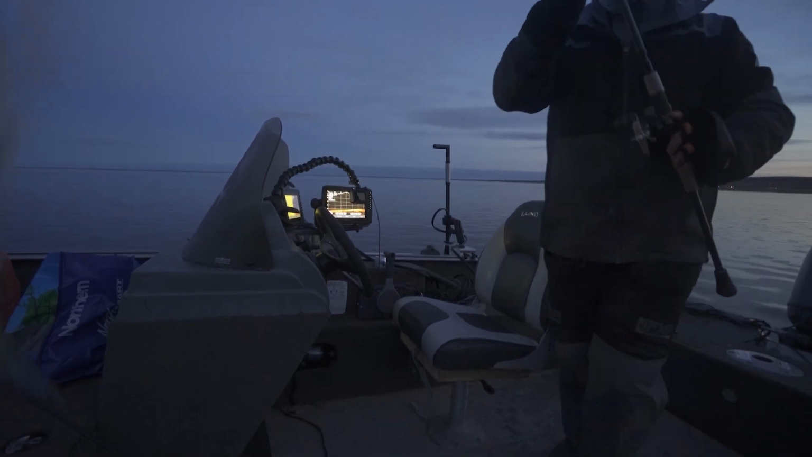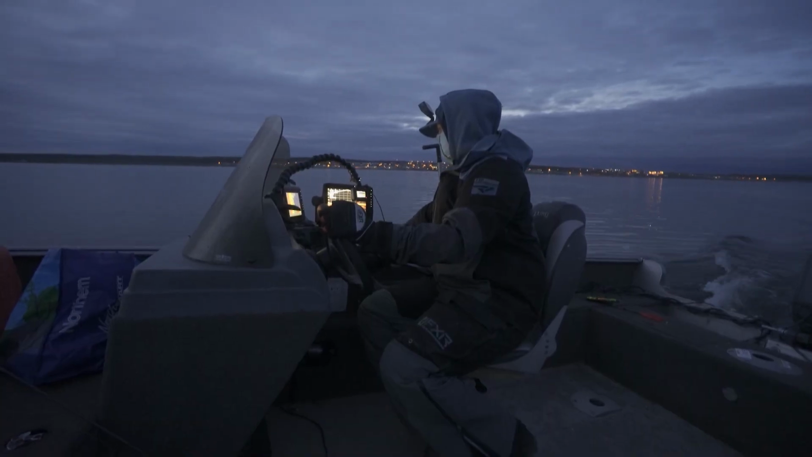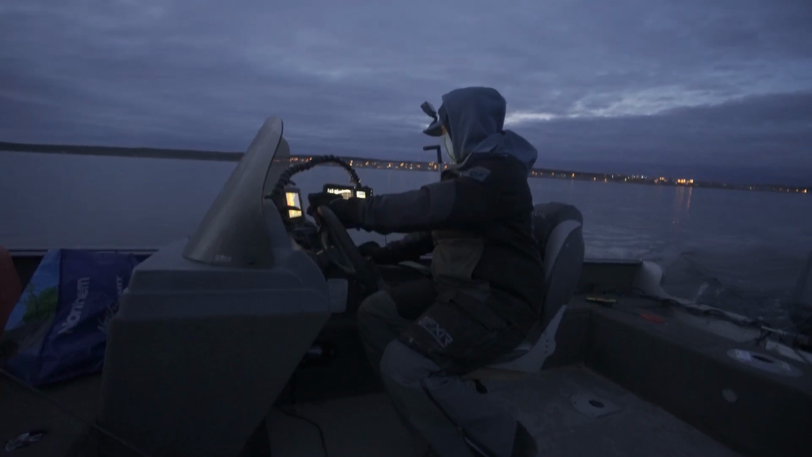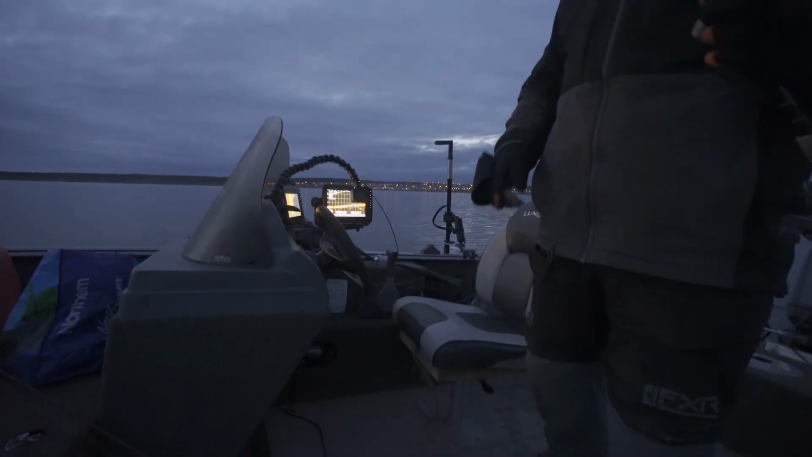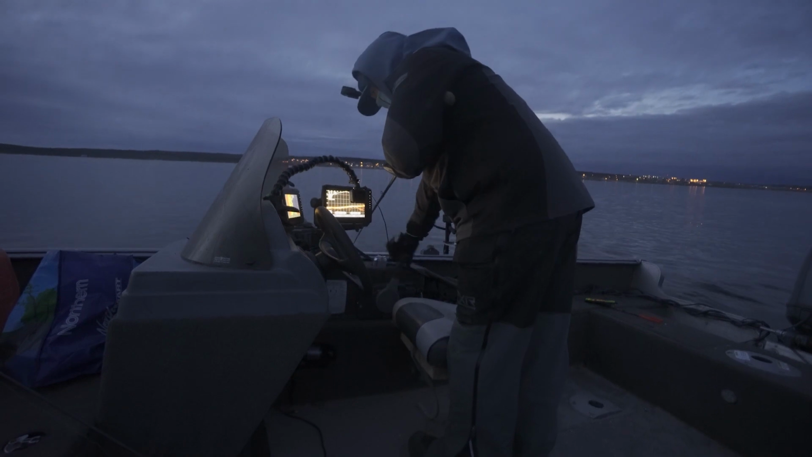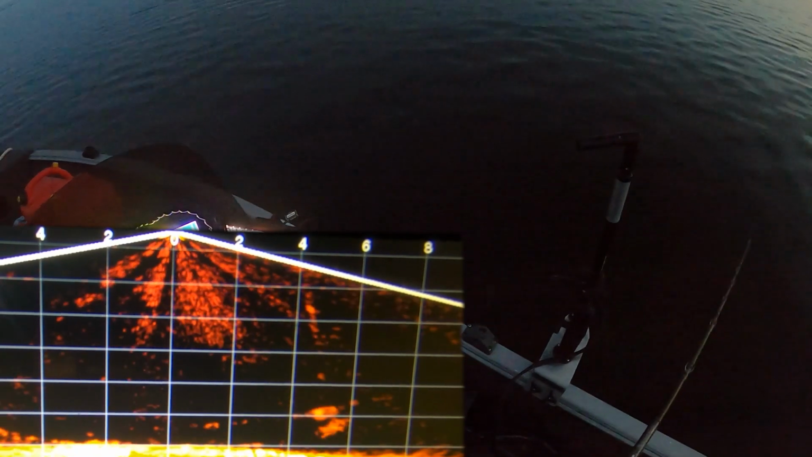We got to catch one more. Okay, let's get this back down and get one more. I don't know how to top hand feeding a lake trout. Oh, there's one.